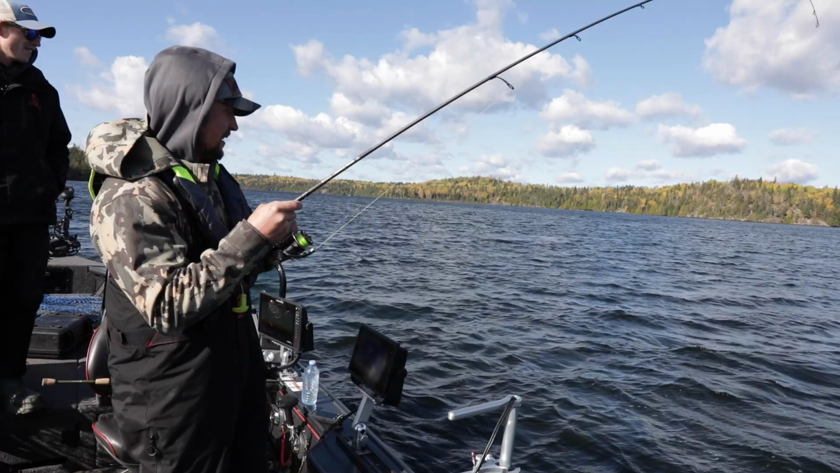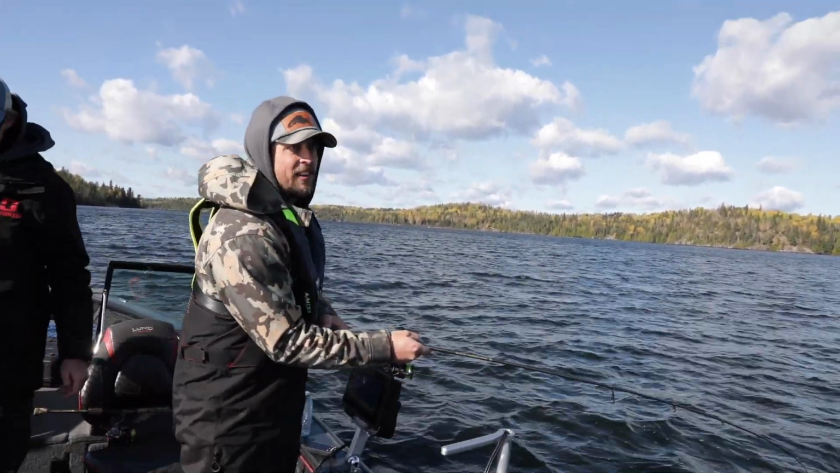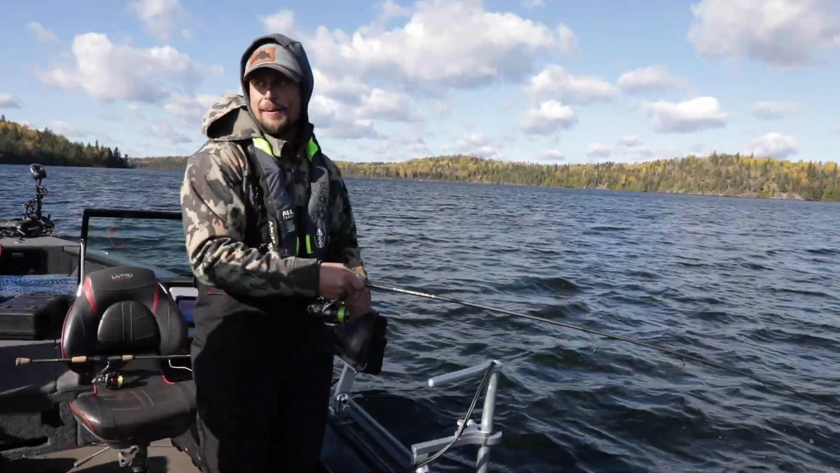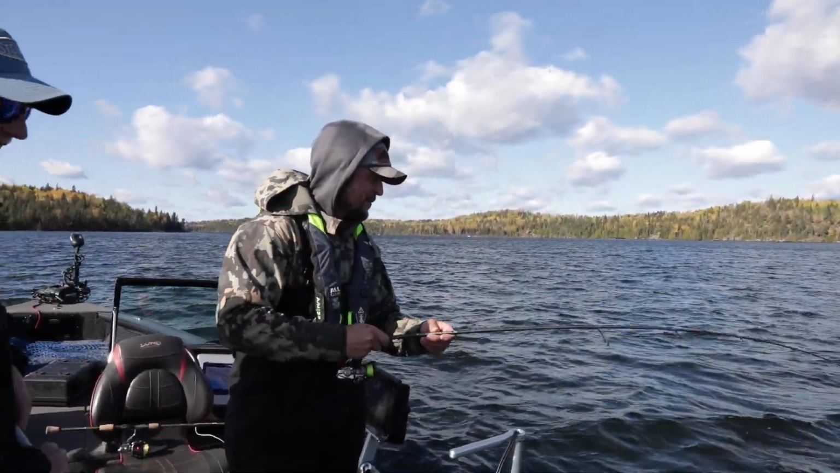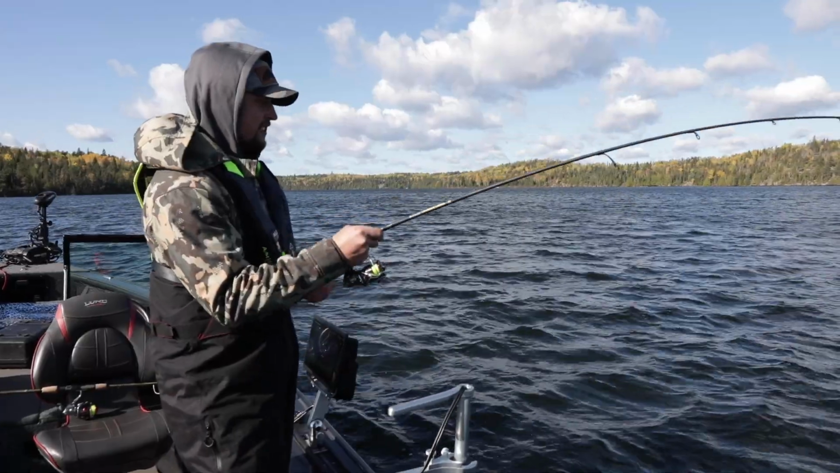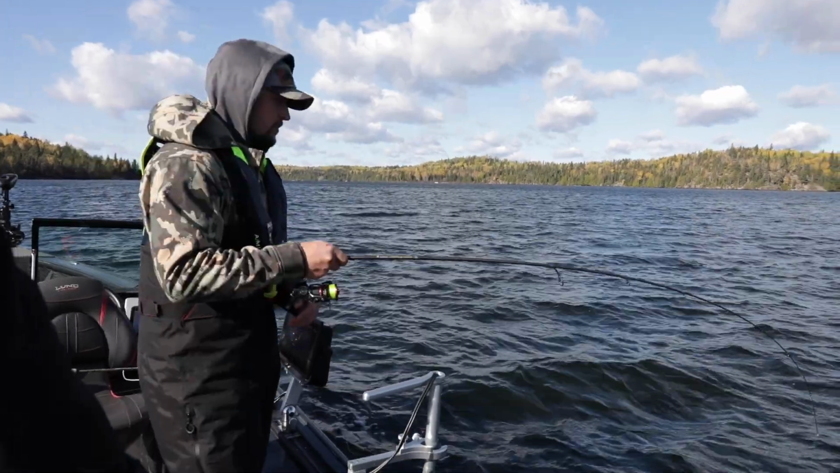This is a good one. Yeah, it looks like a big one, eh? If it's even half the size of the one Riley just caught, I'll be happy. What do you think, buddy? This is pretty wild. Oh yeah, this is awesome, eh? He's coming up though, here we go. Get a look at him. This thing has no quit in it. She looks like a big fish, she does not want to quit.